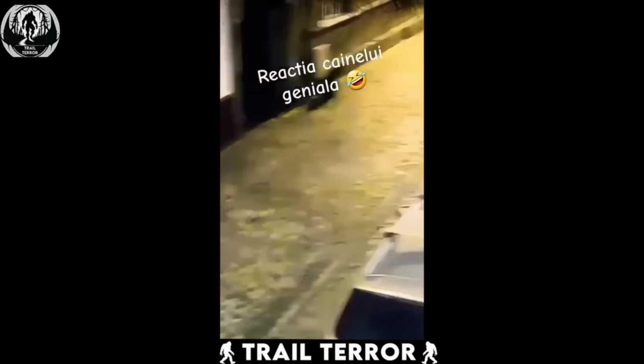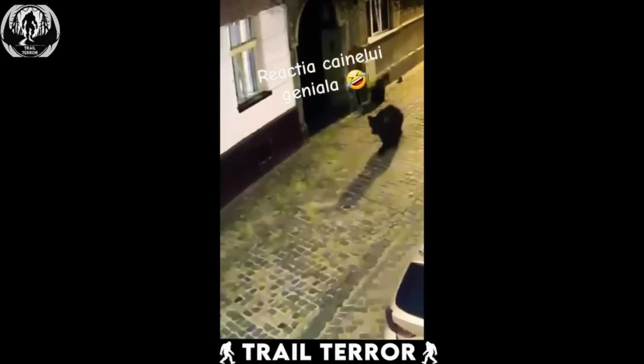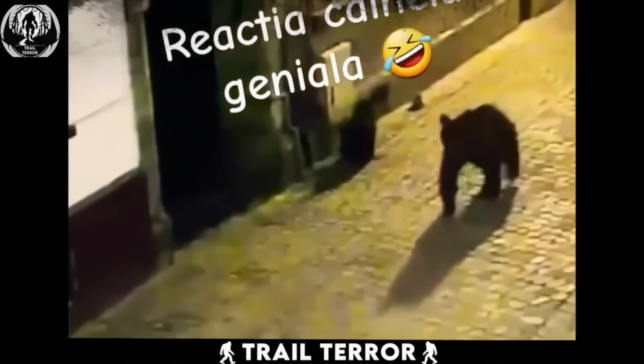The sheer surprise is terrifying. This serves as a stark reminder of how much we've encroached on wild animal habitats. It's amazing these incidents don't happen more often. Time for us to wake up and act responsibly.